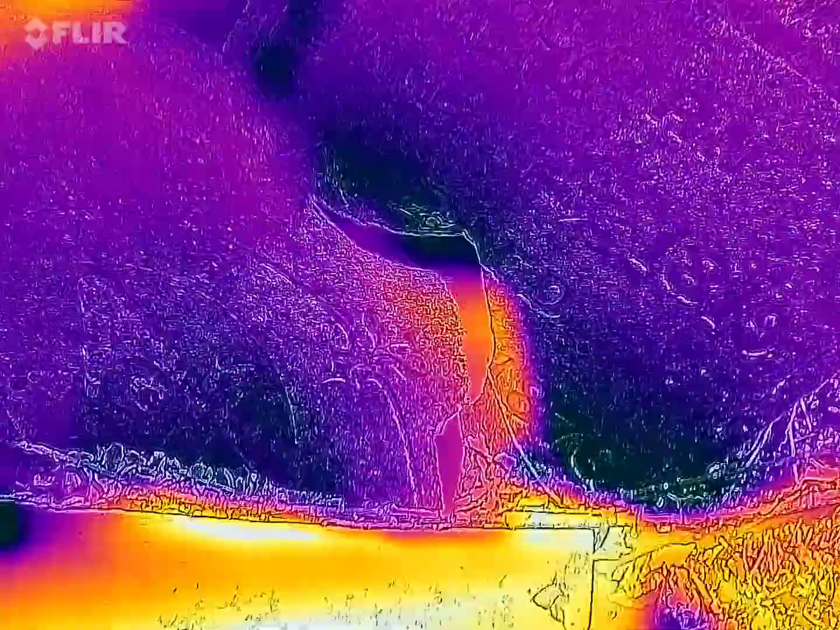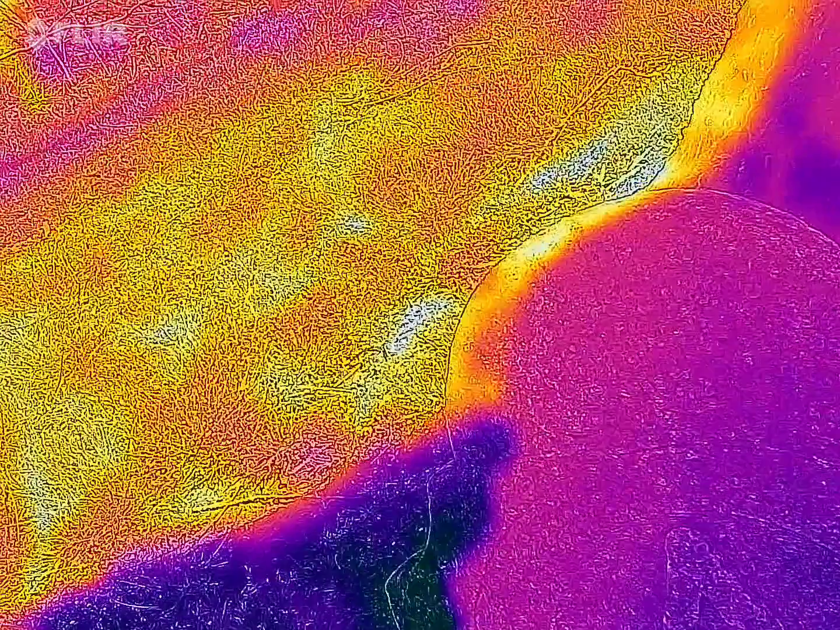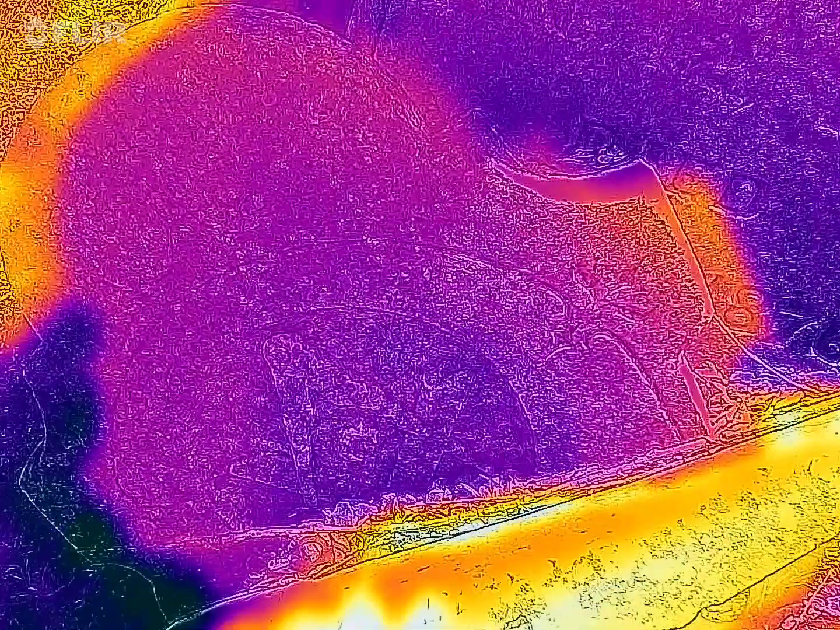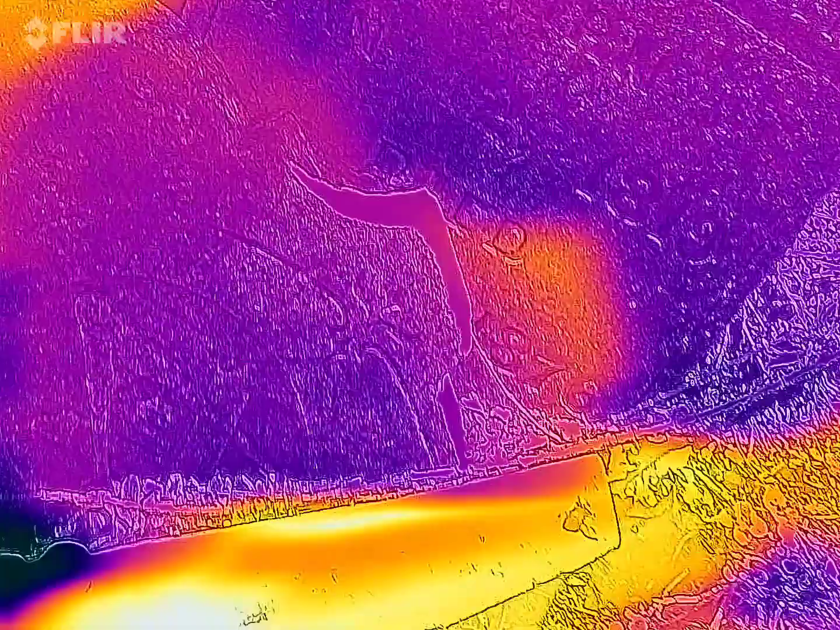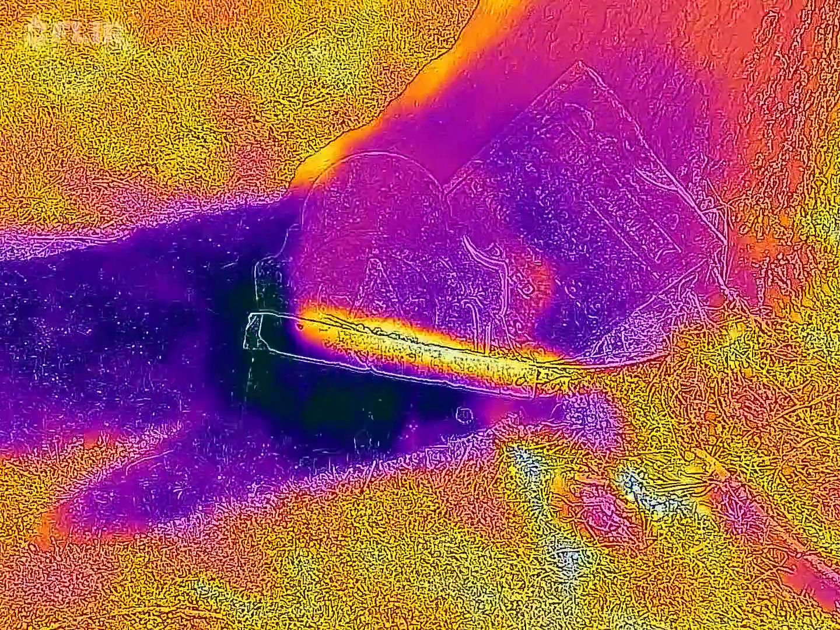It says, very hard to read. Somebody was born in 1819 and died in 1876, and they were a mason. I think maybe this tree root pushed it out and interrupted it.